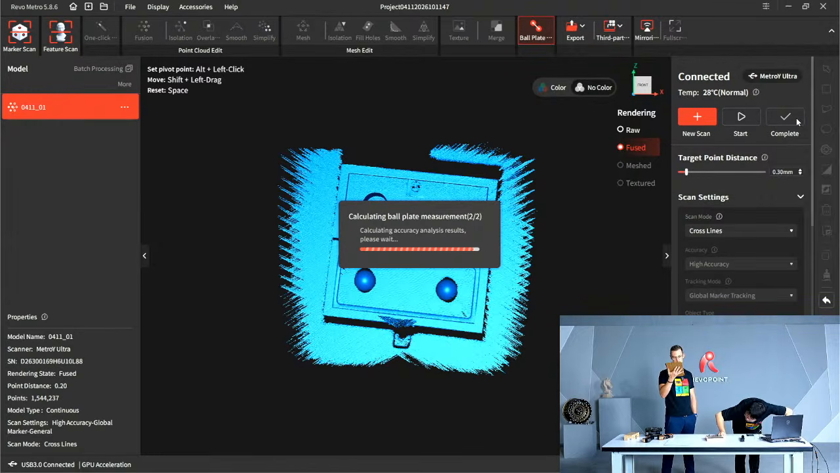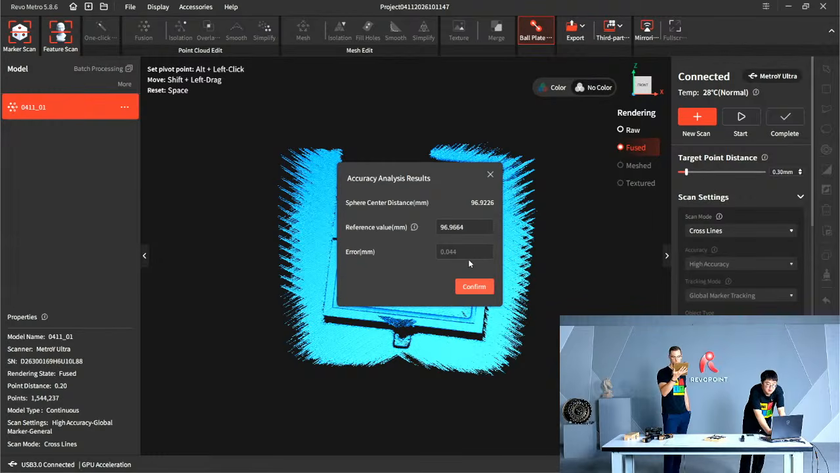Now I see it's 96.9245. Okay. Someone just asked, do you need to change the setting to match the new ball plate to maintain accuracy? 9245.